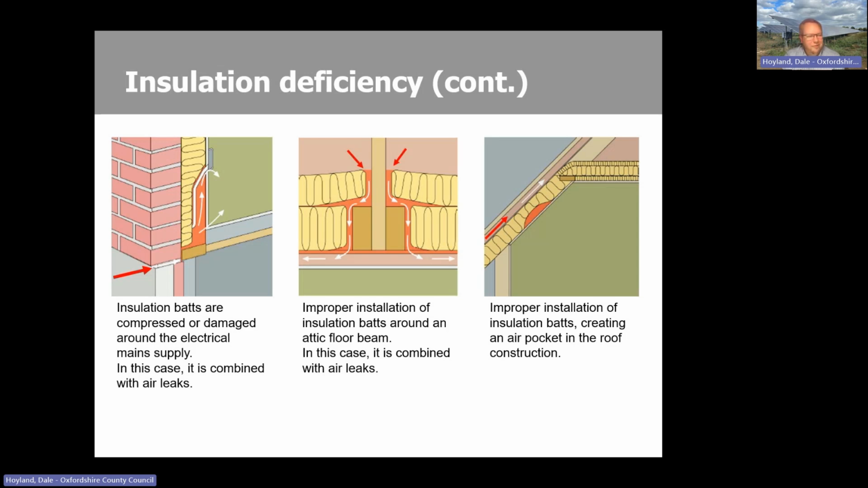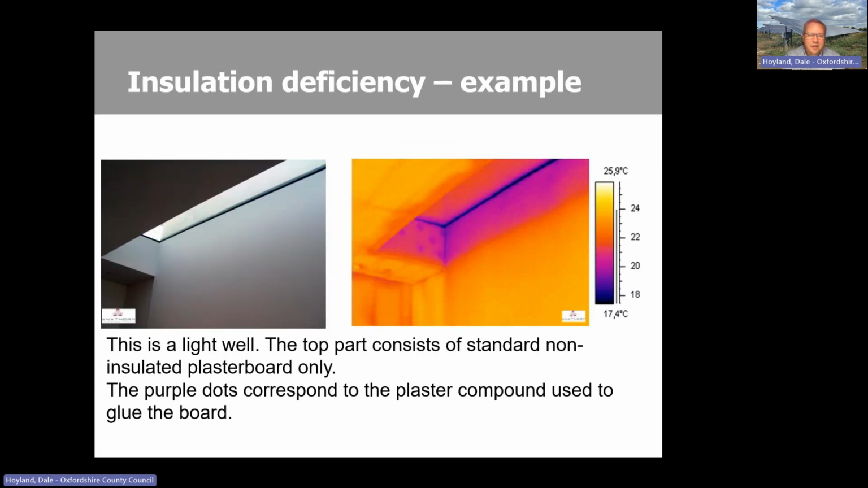If you've been up into your loft and the original loft insulation sort of turning to dust and things, it's not very pleasant. But basically, it's breaking down. It won't be as effective anymore. Here's an example of a Velux window, a light chute, basically, and you can see that the plaster isn't insulated behind.